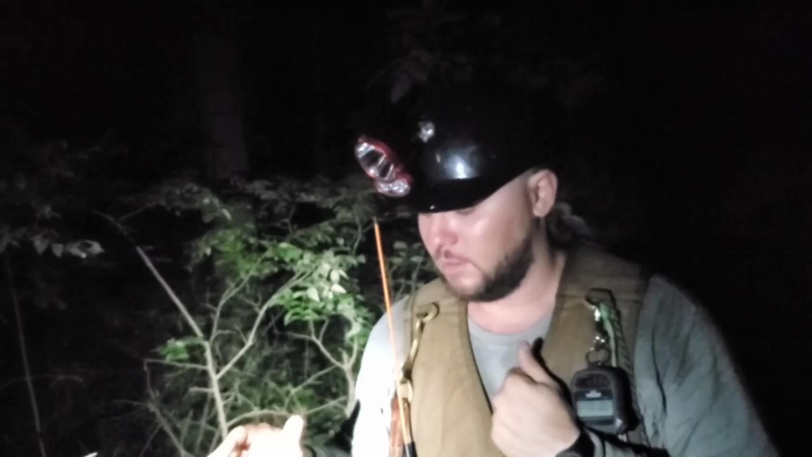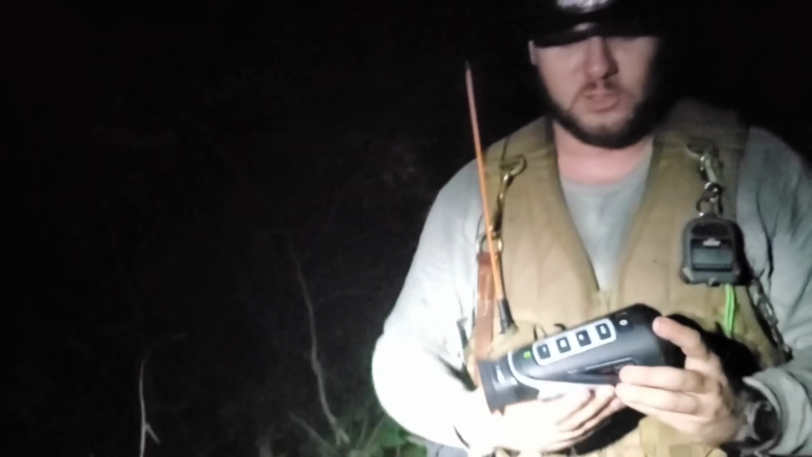All right, guys, in my opinion, the AGM 25 is by far the best. You can't say bang for the buck, but it is the best thermal that we have used. It is the most expensive one, but it's the most expensive for a reason. You find the coon, it's not hard to pick it out. Residual heat is not there. All color palettes work. This is the only one that I've found that I like every color palette on it.